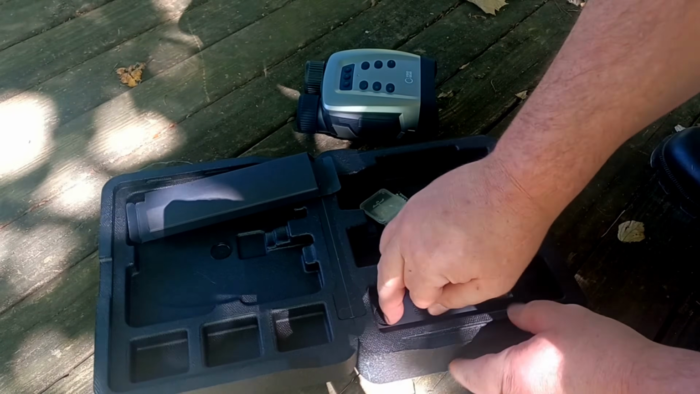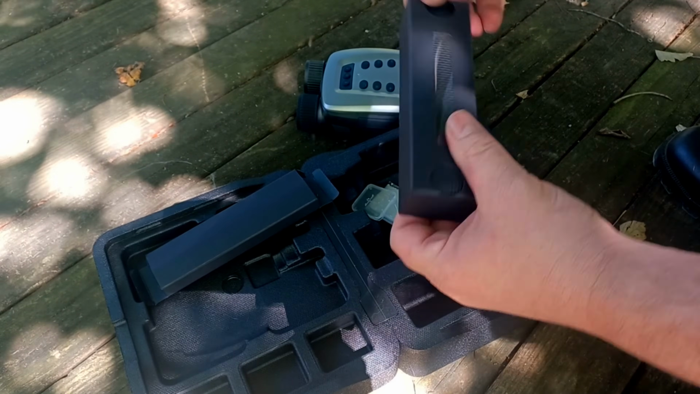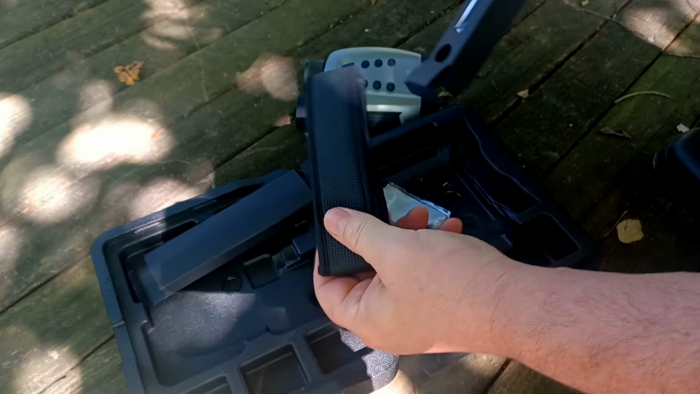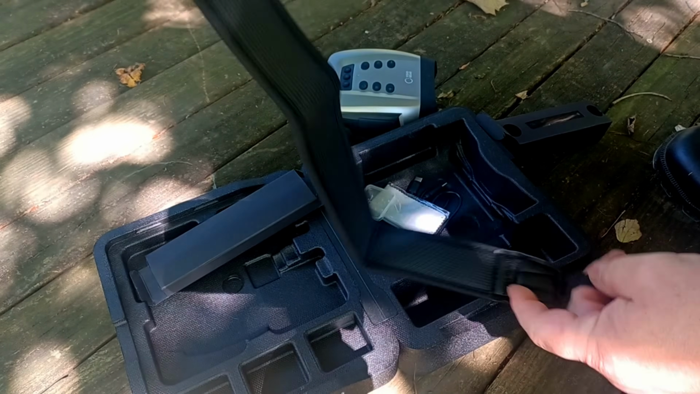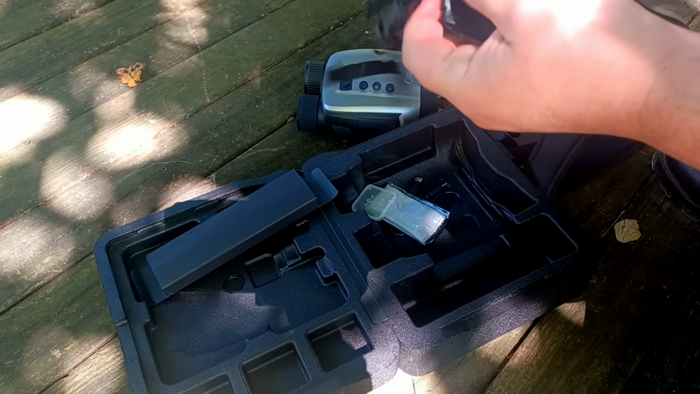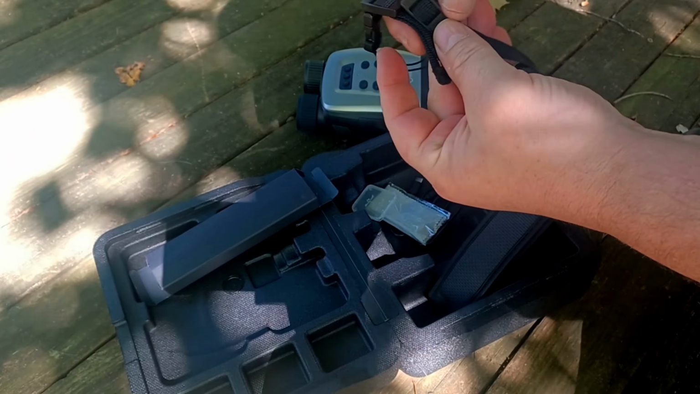And then this pouch here comes with a really nice padded sling. Pull that out of there. Okay, you can see we got a real nice thick neoprene padded sling here for it, and it is adjustable for length.